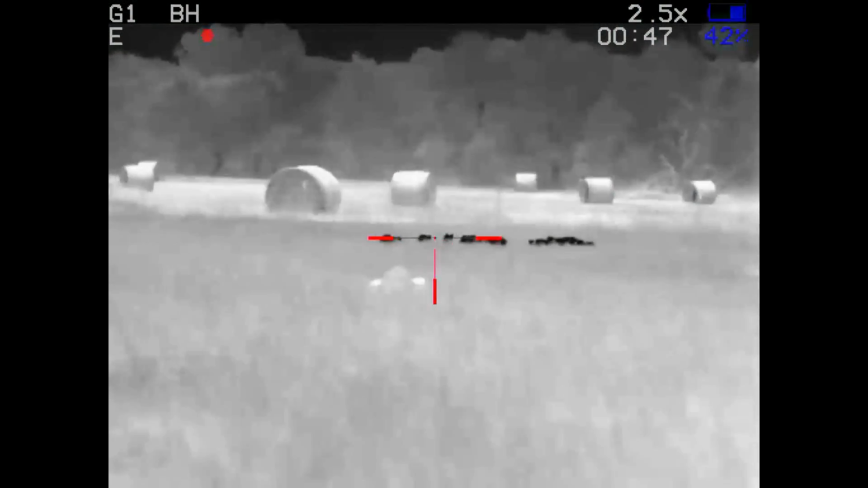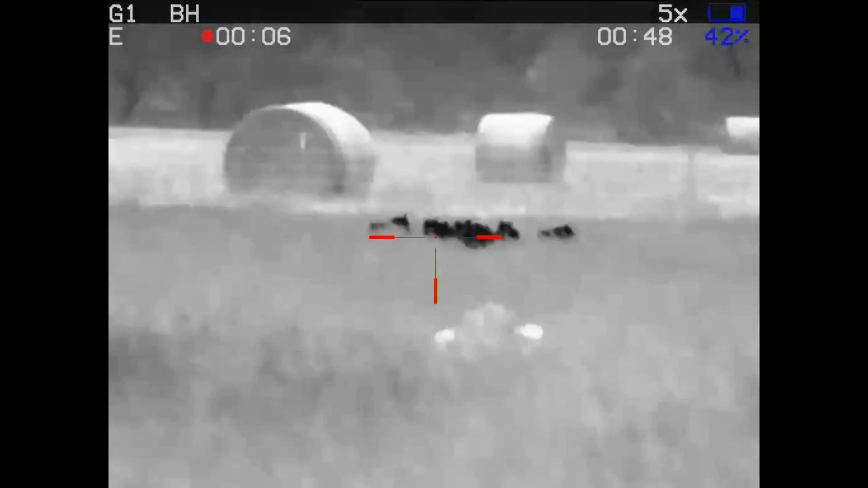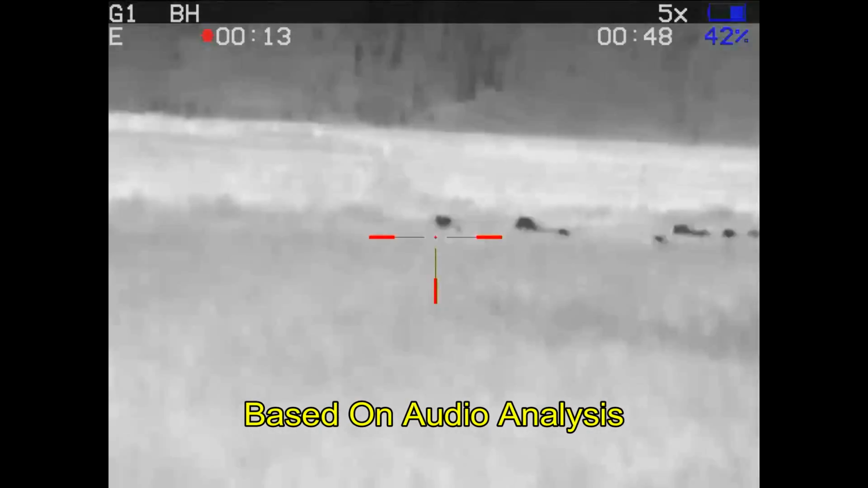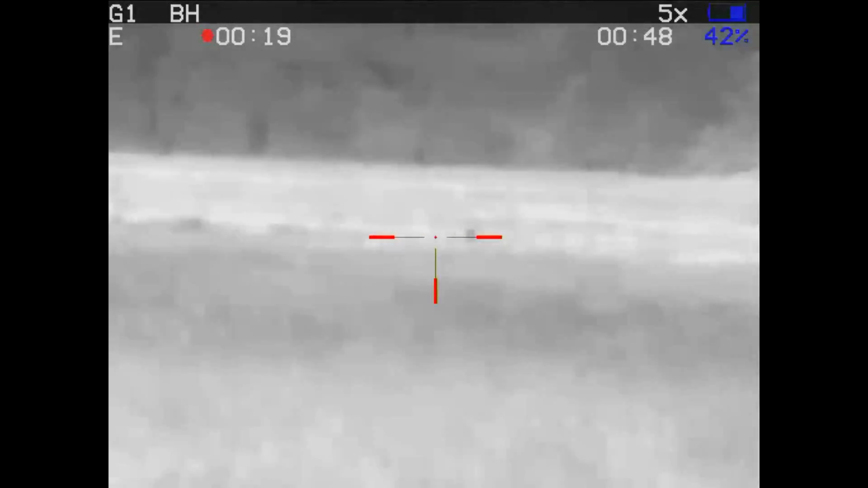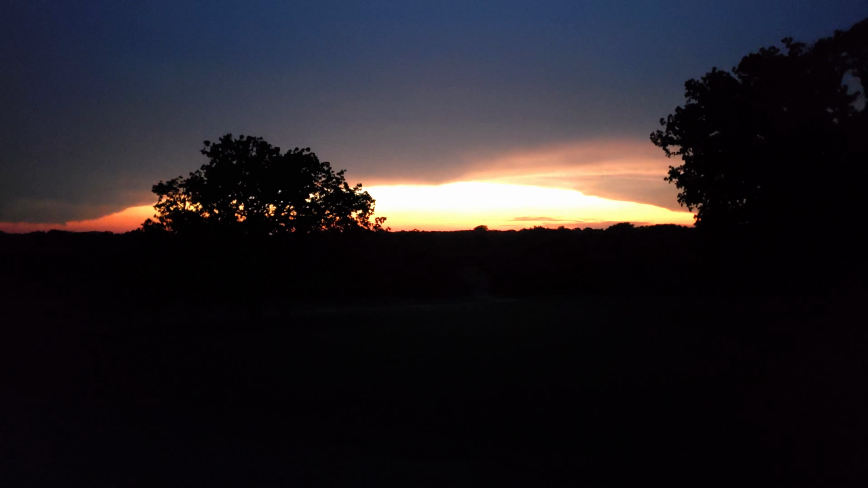While looking at the first hog, I heard these piglets come up. I had to unpack everything that I had on my back and get all set up again. And they had taken off at this point. And I tried here. And I think both of those shots may have connected. The third shot was definitely a miss. But neither the landowner nor I could find the hogs either that night or the next morning. So those 5 and 7 on board did it for my night.